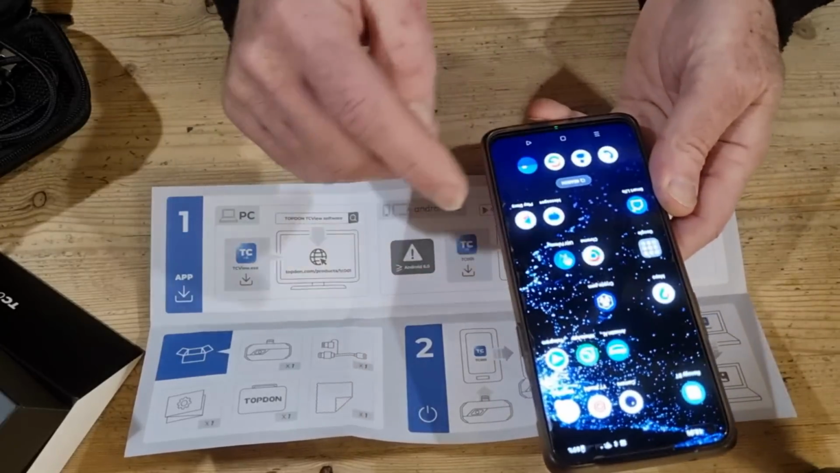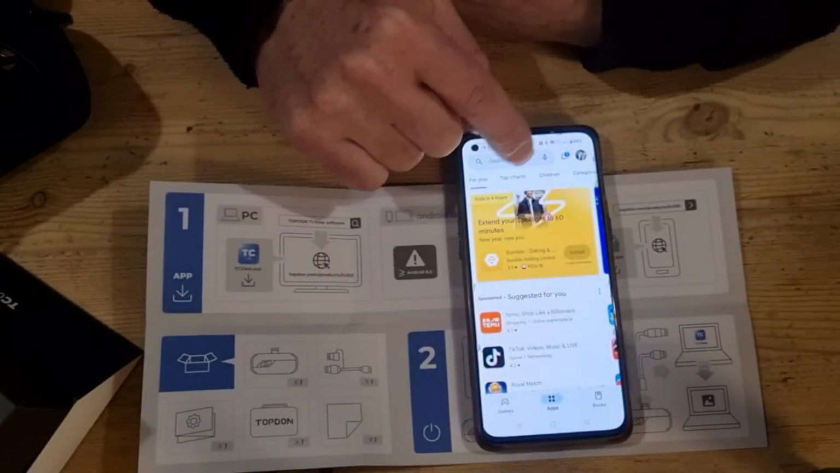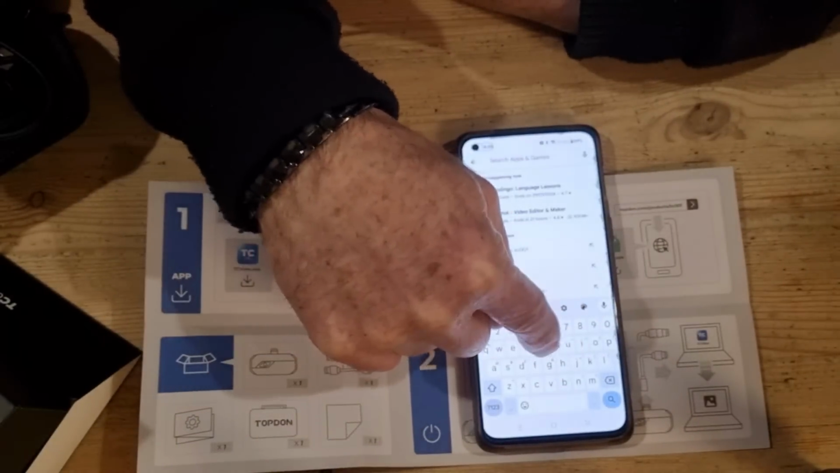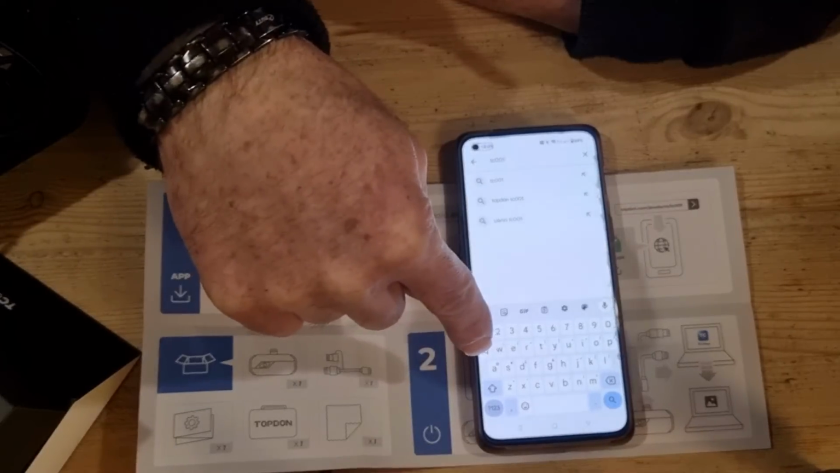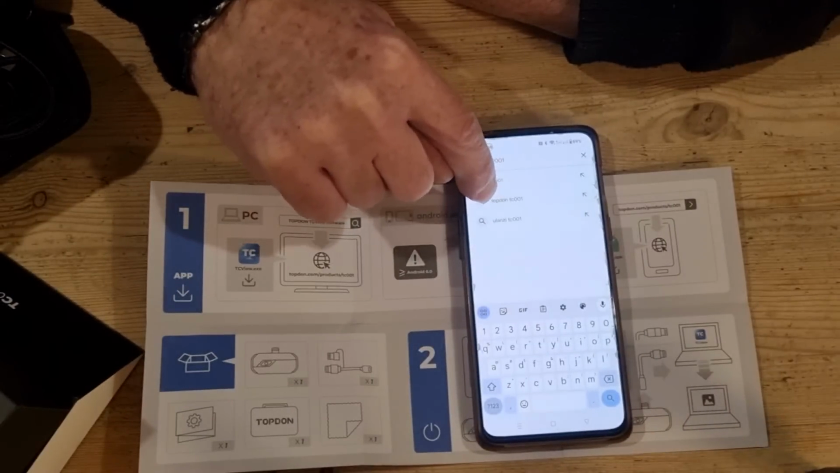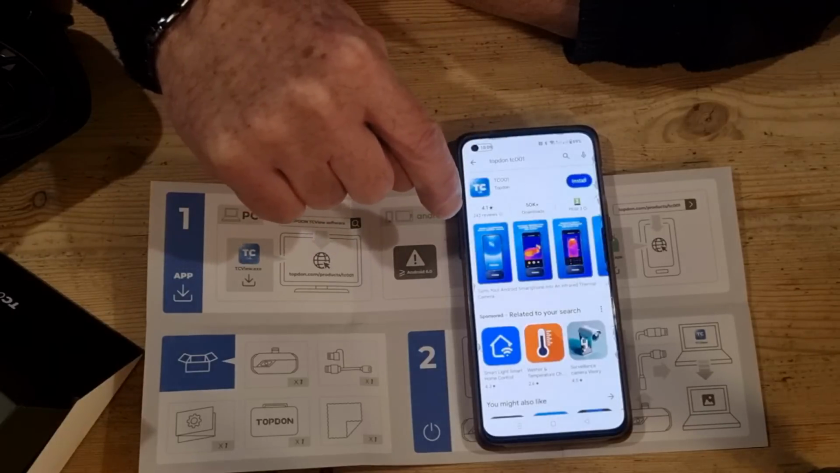So I'll unlock my phone and go to the Play Store. Let's try and do this upside down. Now they're saying TC001, so it's come up at the top. I'm going to go with the second one because it's Topdon, and I'm hoping I then can't go wrong.